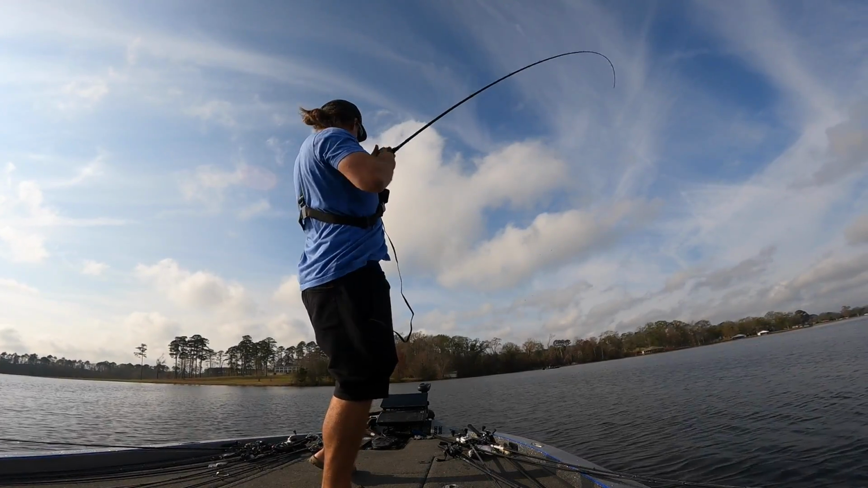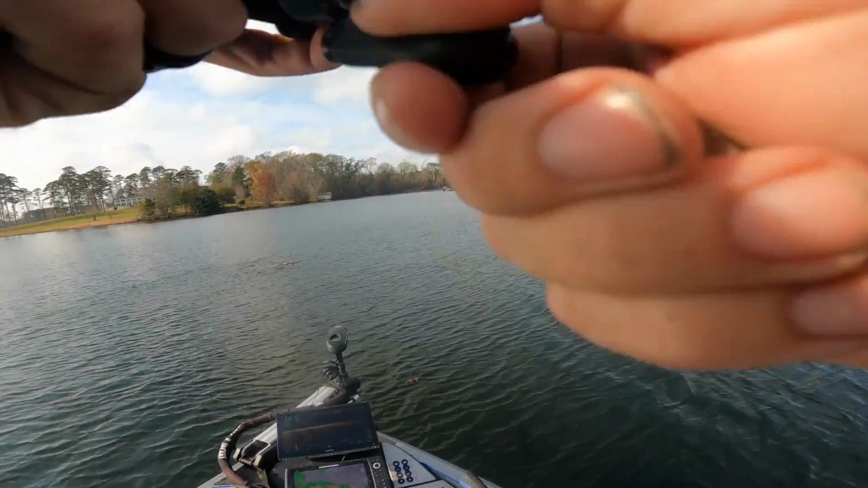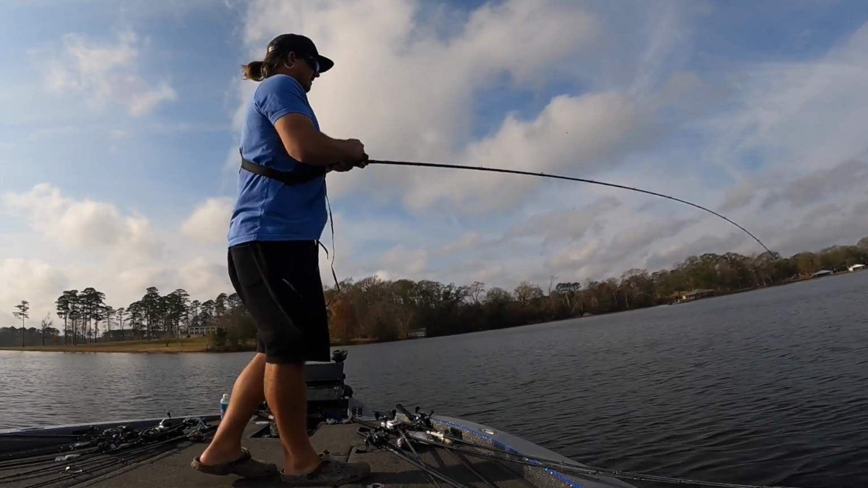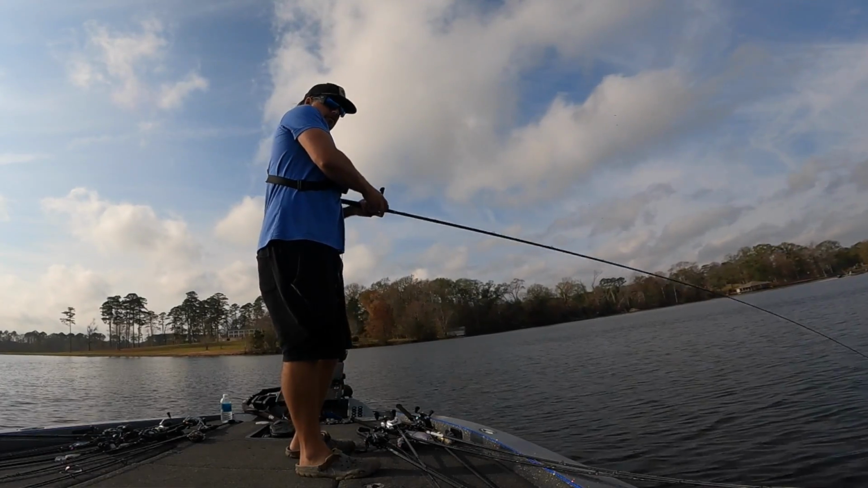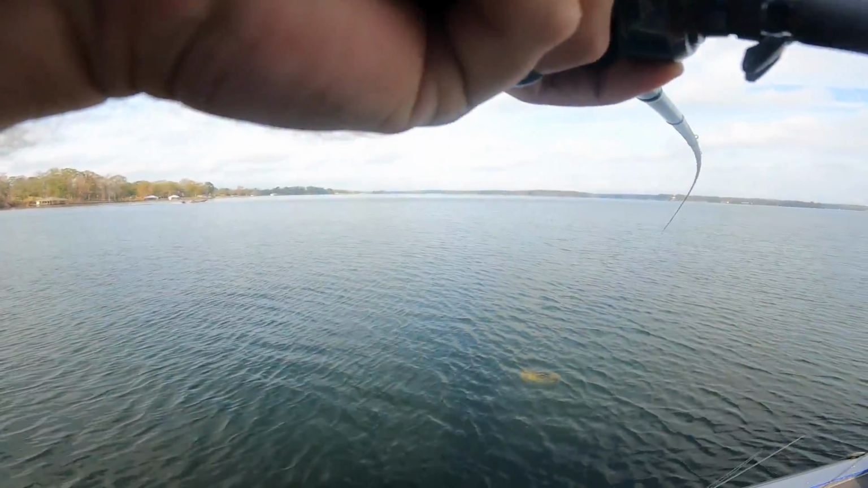God dang. Didn't even see that fish come up and get it. Freaking line through his crunk. They are shooting. They are shooting. I don't know what that means. Hopefully you guys can tell me what it means. Is it big? It ain't even a big one. He's just a fighter. It's like a 7.